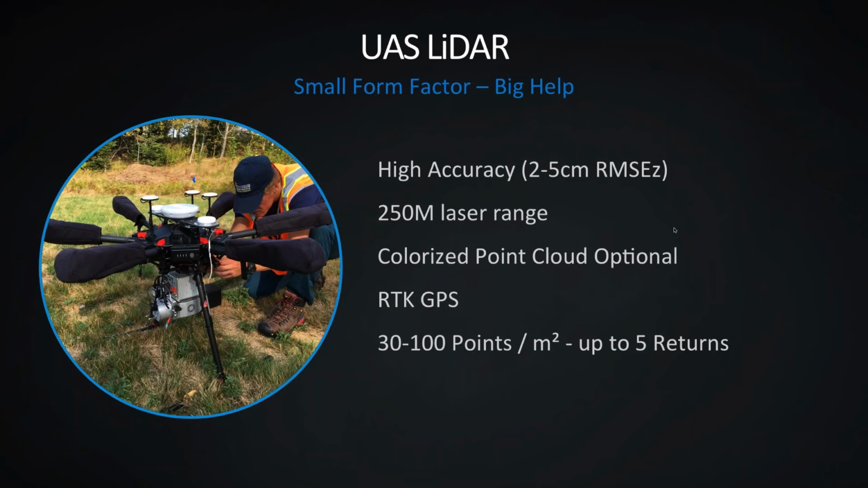There are a couple of sensors out there. The sensor that we've been operating recently operates in the 100 to 250 meter range. And in those ranges, the accuracy of the data that comes back is in the 2 to 5 centimeter world, up to 10 centimeters if we have to fly a little bit higher to cover a little bit more area.